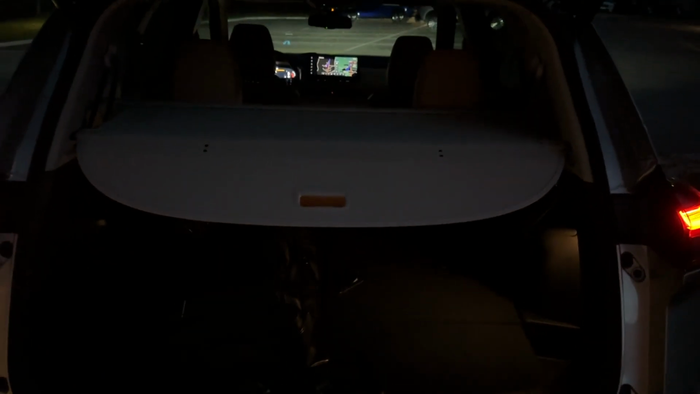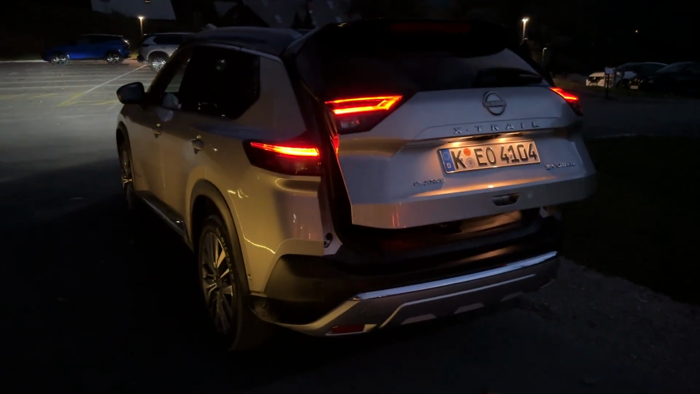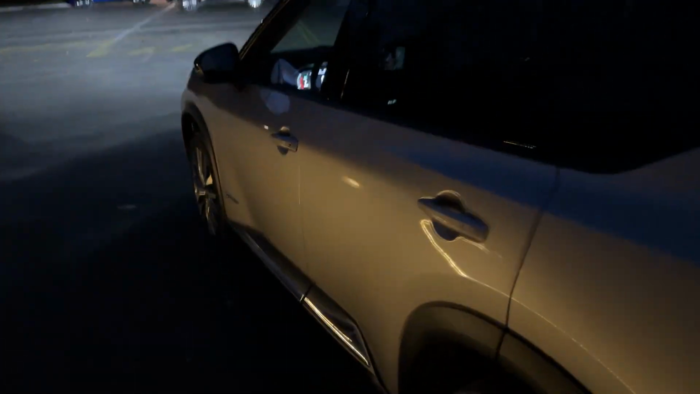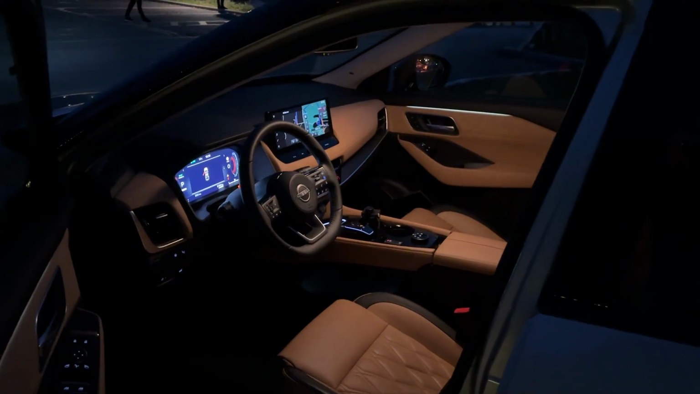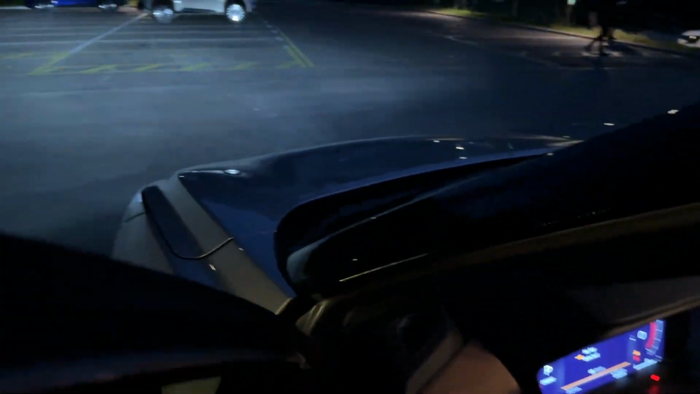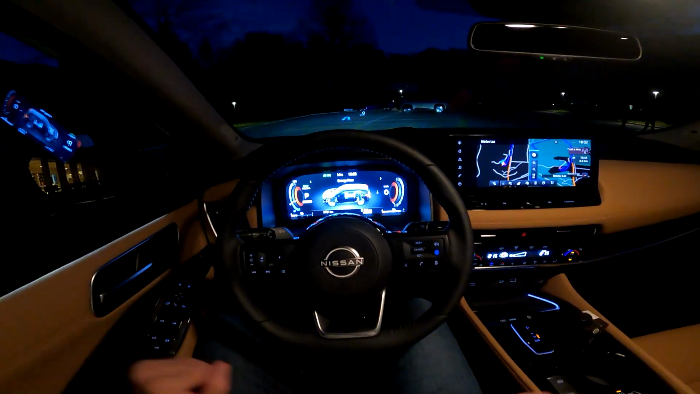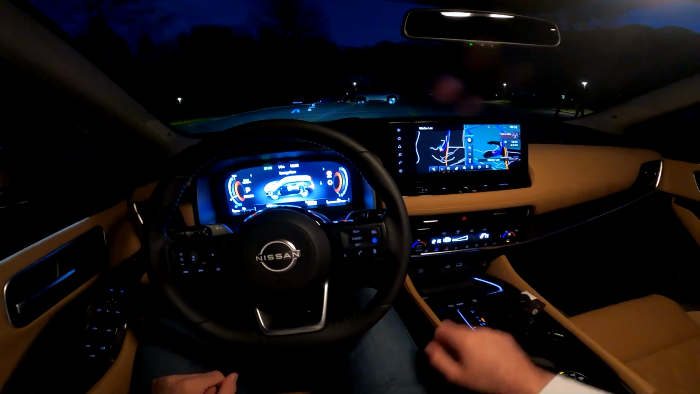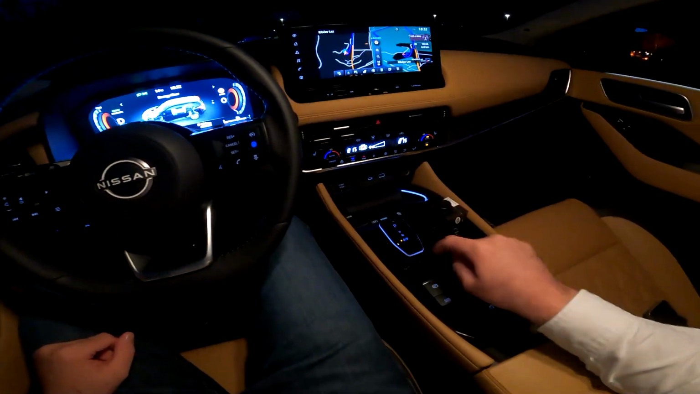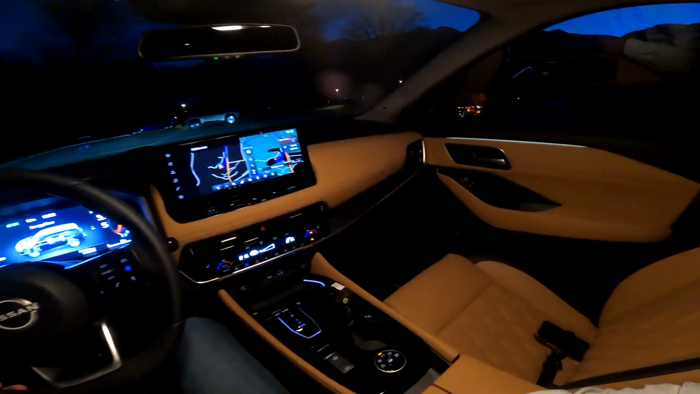This is it. It's getting dark, so let's jump on board and I will show you more details during our drive, of course. So there we go. Look at this beautiful ambient that is waiting for us. So without further ado, let's jump on board and let's go. All right, and we are ready to go. Look at the beautiful layout in front of us. I will put the car into drive and we are ready.